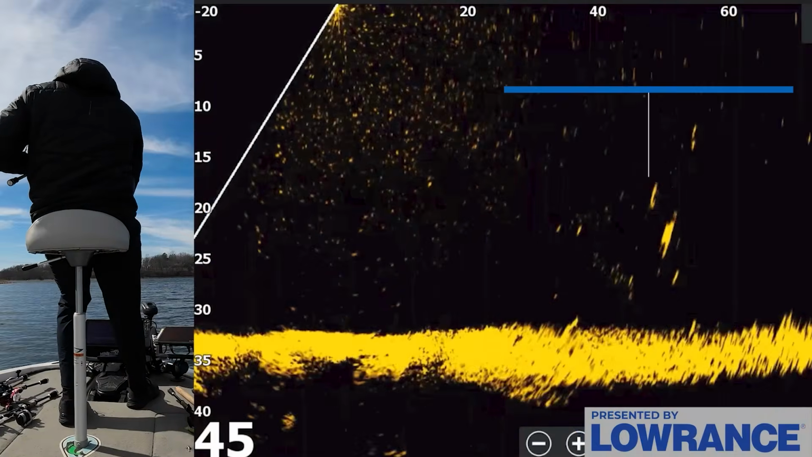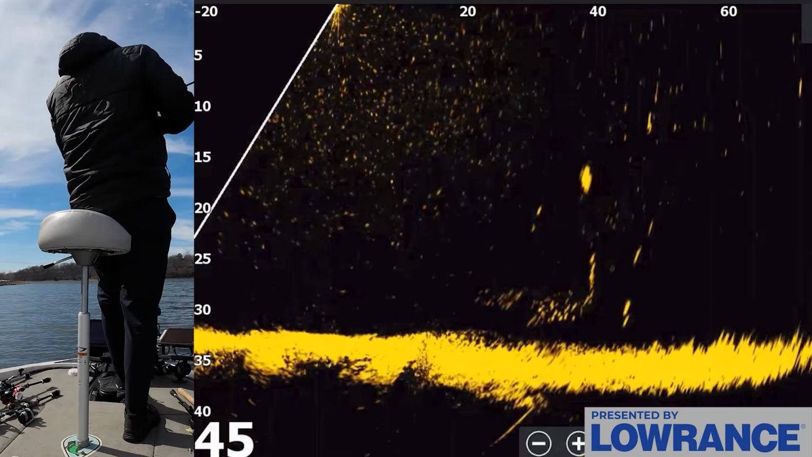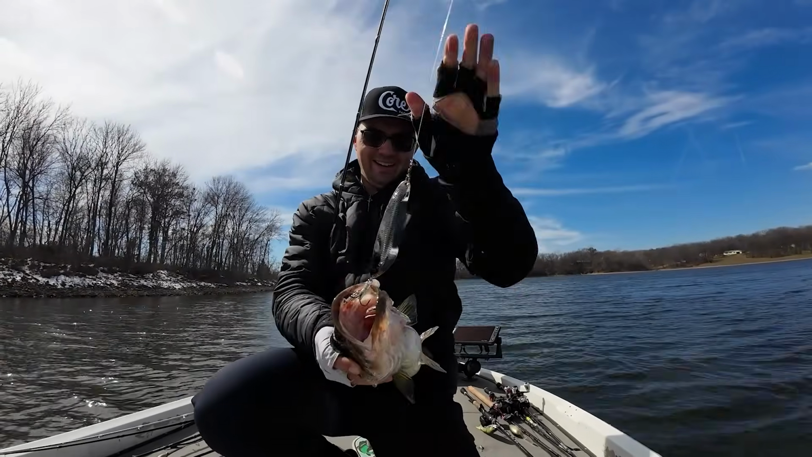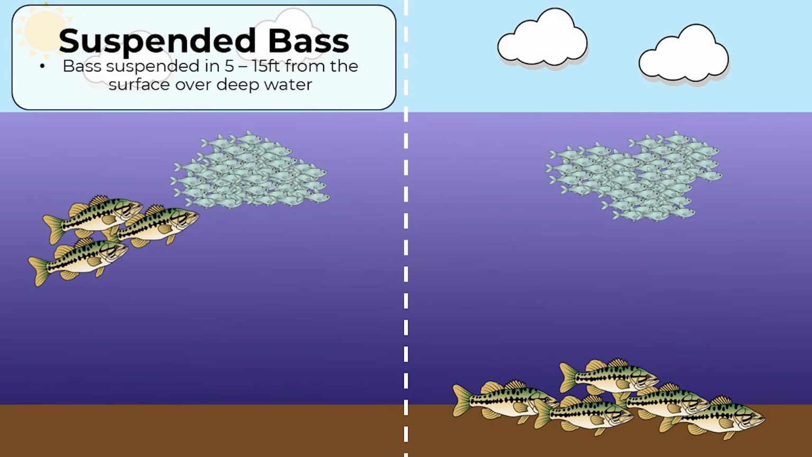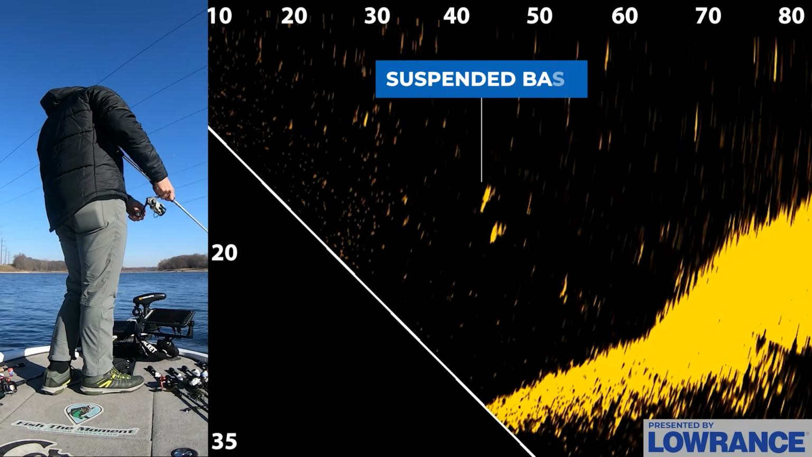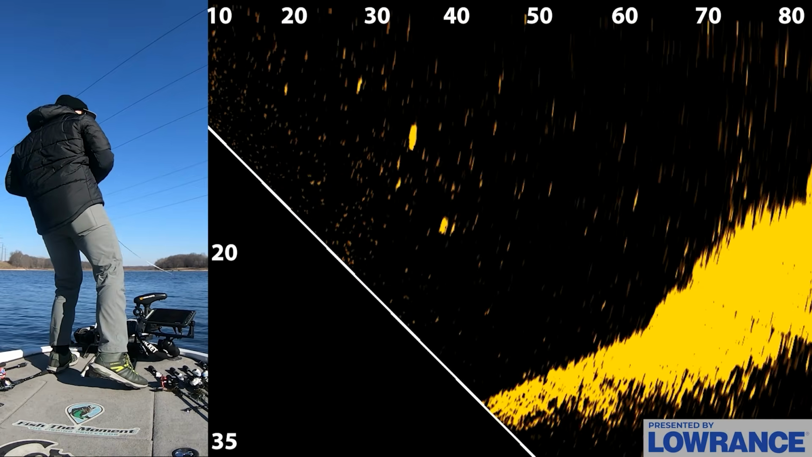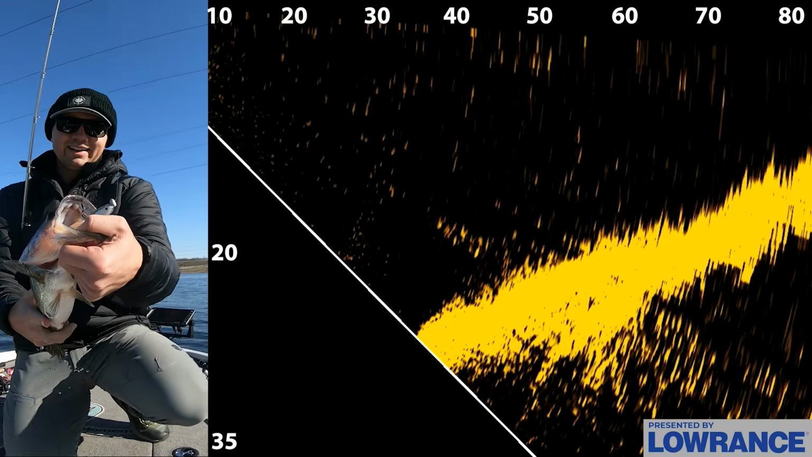Now, the biggest difference between traditional fishing and fishing with forward-facing sonar, in my opinion, is the ability to target fish in and around these channels. A lot of anglers are having success at the professional level targeting bass that are suspended in the middle of these creek channels and drains. These are the easiest fish to spot with forward-facing sonar, and on a lot of lakes you can catch a pile of bass that are suspended 5 to 15 feet under the surface over 30 to 80 feet of water.